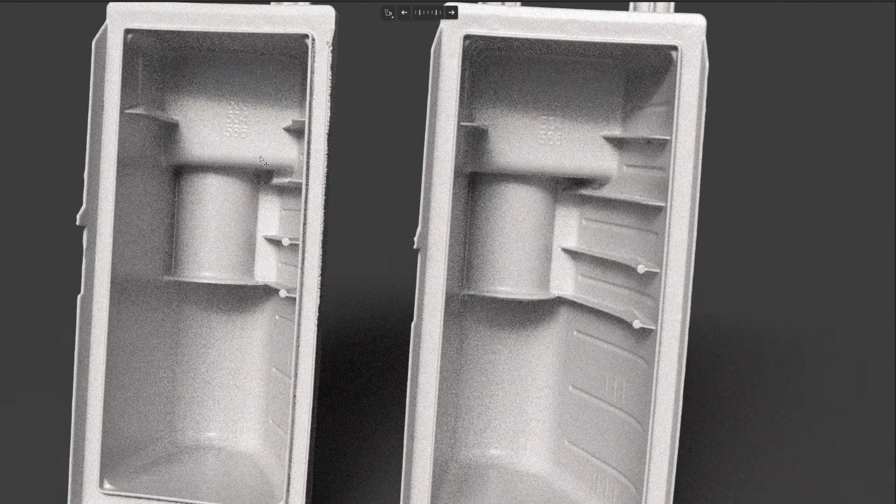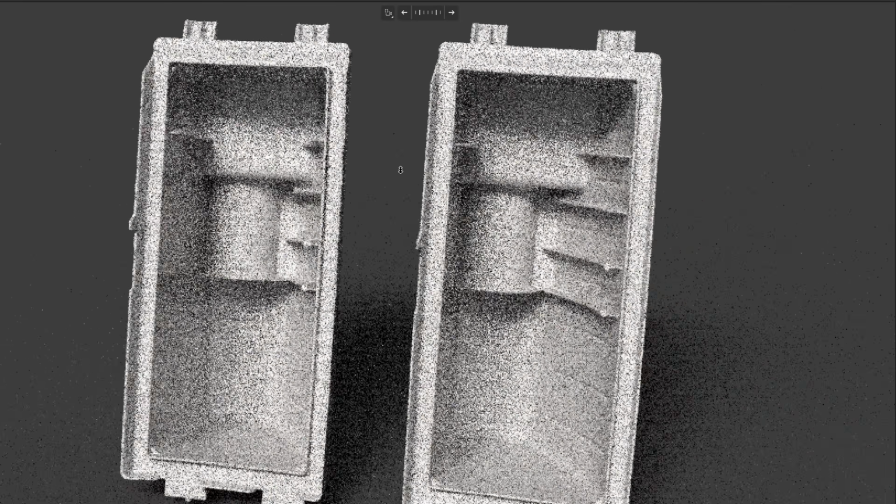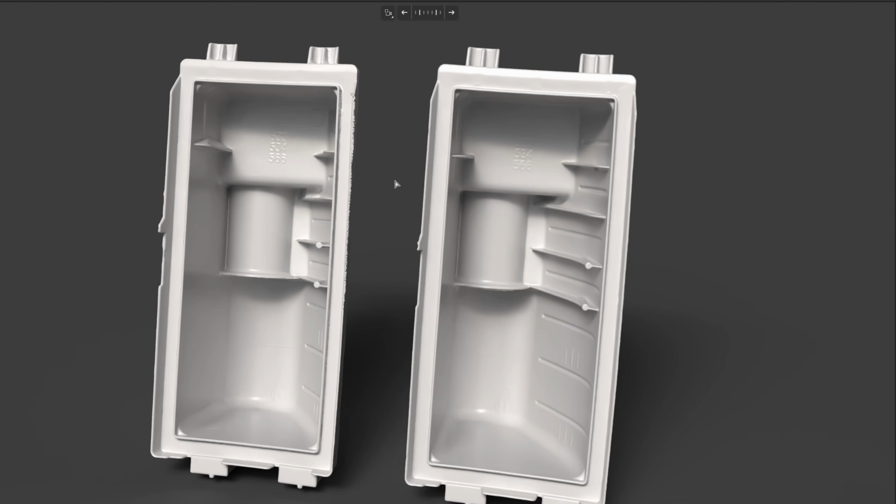The embossed letters from the Raptor Pro are sharper and have more detail. That is because it was scanned with a higher resolution. But on the rest of the part, you won't be able to see any difference in the resolution.